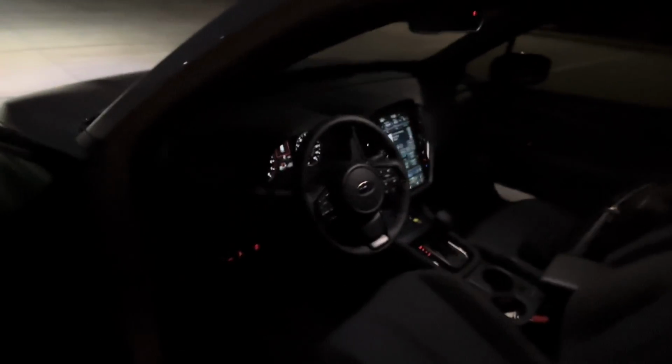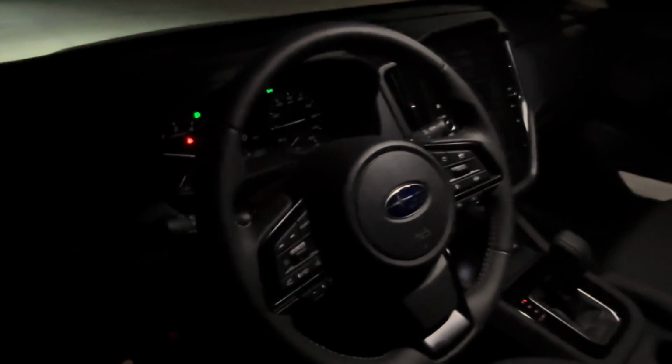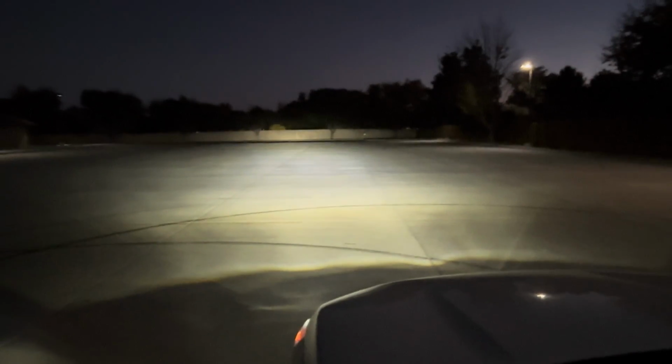Show you guys what that looks like. Currently, we have the ambient lighting on the dashboard, not super high, not super low, kind of right in the middle. Might as well show you how high it can get and how low it can get. Pretty bright right there, but when you do put on the high beams, quite a bit more light. Not really more intensive light, it just goes a little bit higher up, if you guys can see that. I'll maybe zoom in a little bit too.